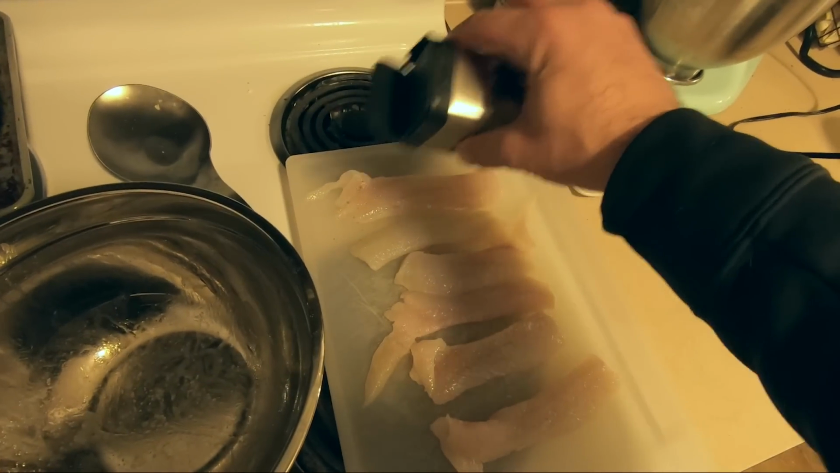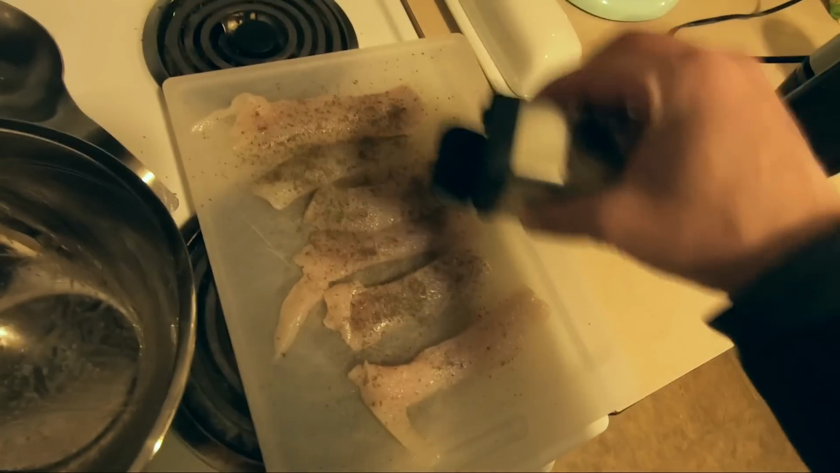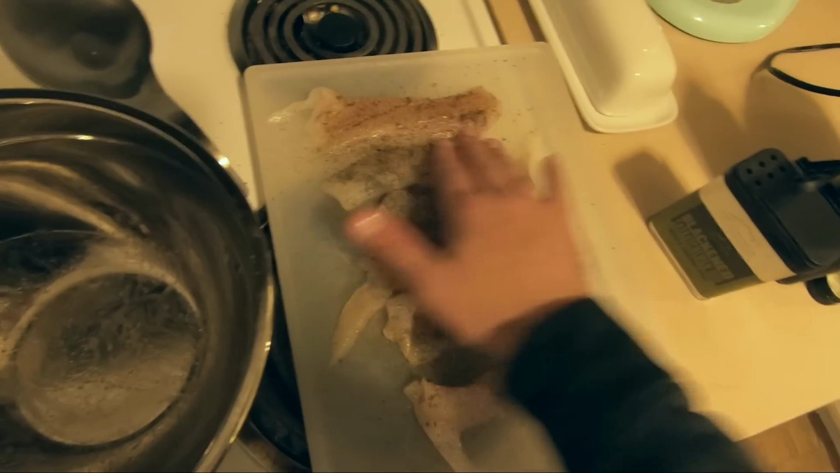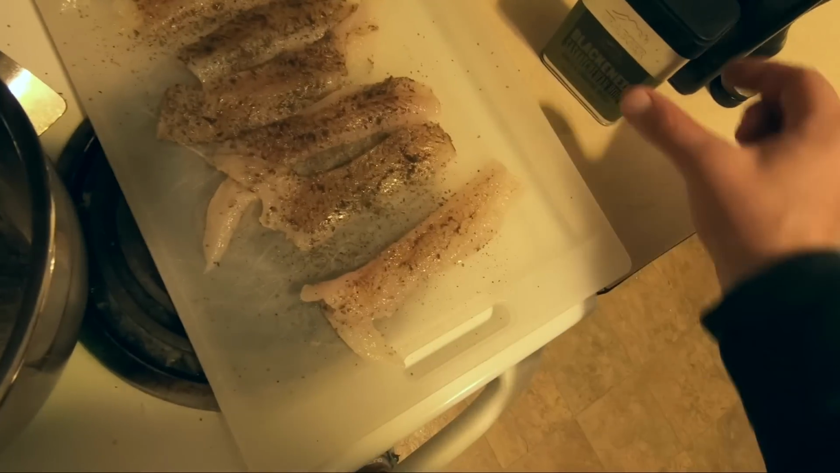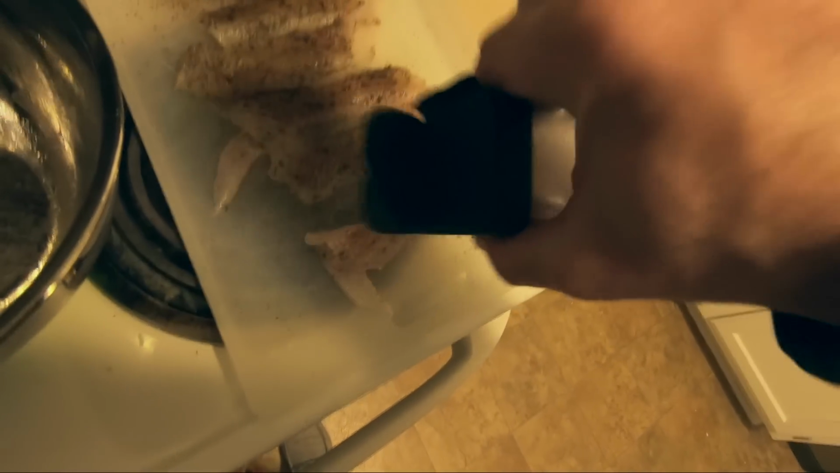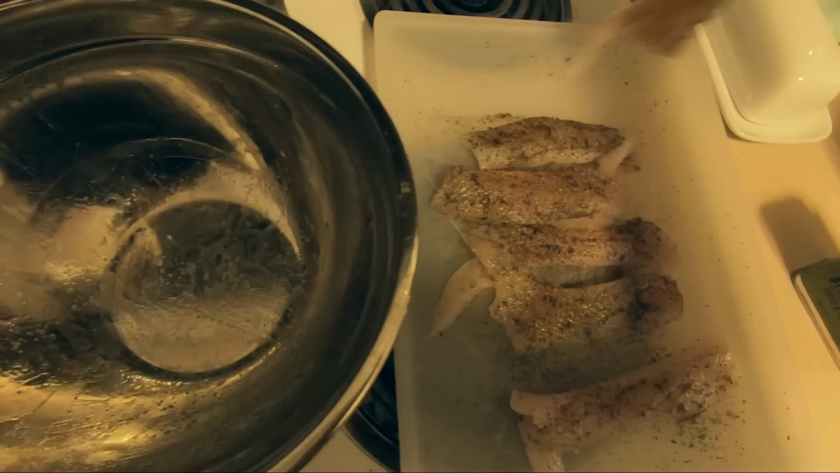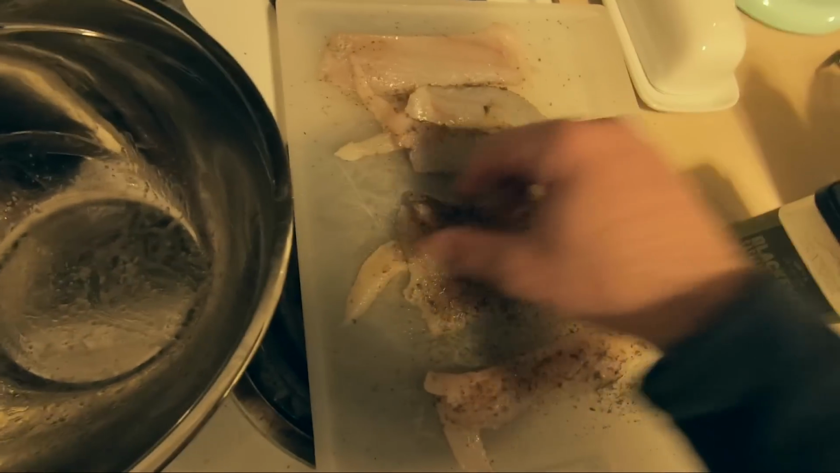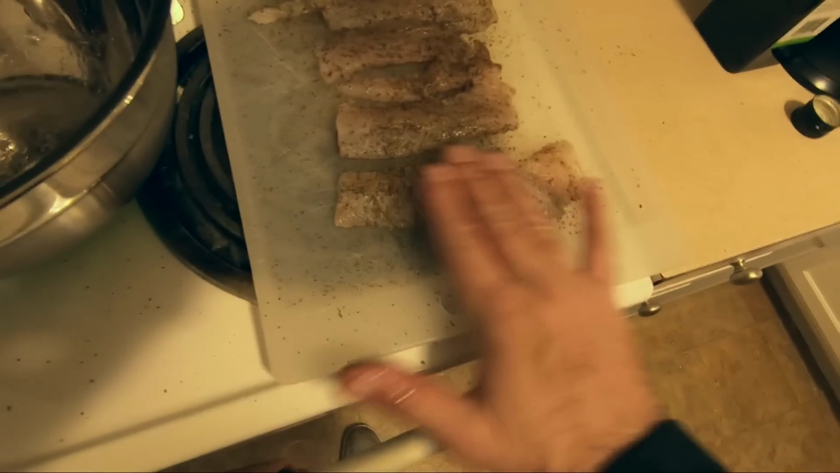So we're just gonna sprinkle some of that onto the fillets like so. And then once you have those covered, then just rub them right in right there. Cause like I said, a little bit of the blackening seasoning goes a long way. So do not put too much on because it will be way over salted. So once you get one side coated, then flip them over and then do the other side. Once you guys have that spread throughout the fillets there, then just kind of rub it in.